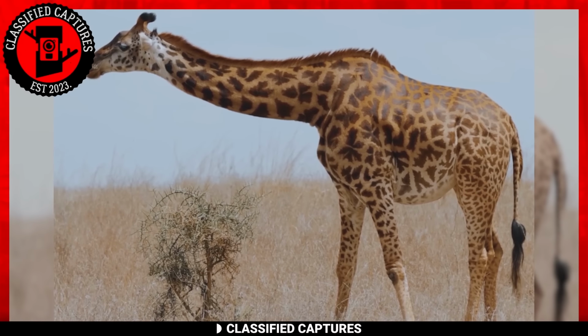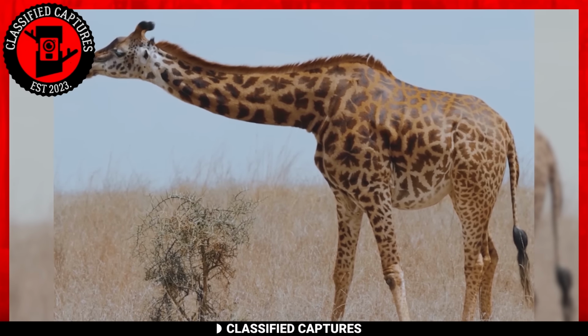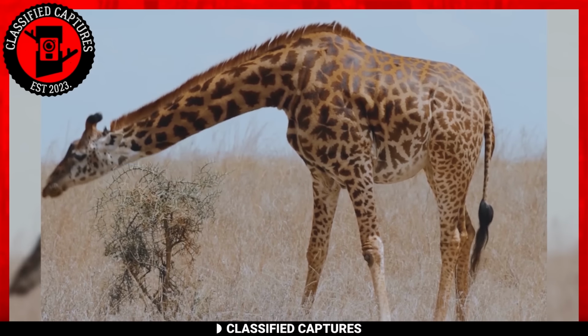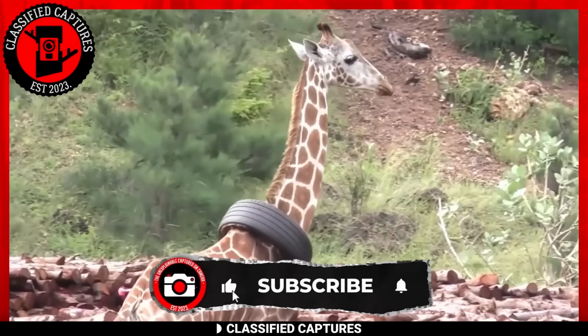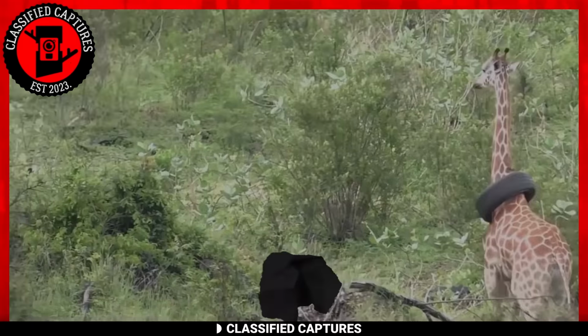It's very unlikely that the giraffe bent its head so low to the ground that it somehow got stuck with the tire around its neck. It's physically exhausting for them to do that. It certainly had to be a human. But who? Why? And for what purpose? I guess we'll never find out.